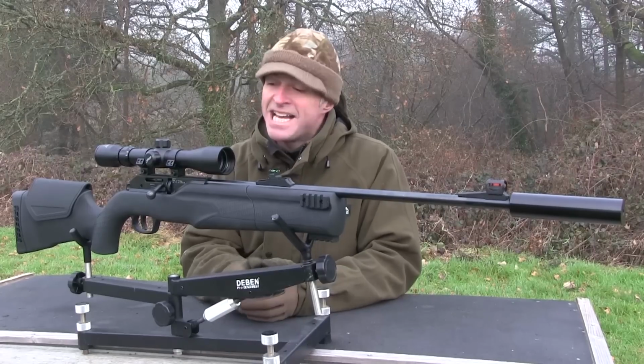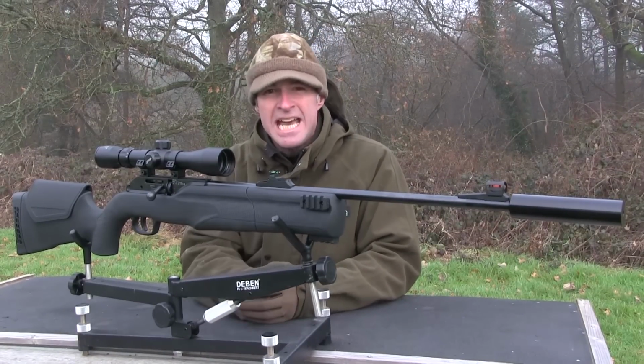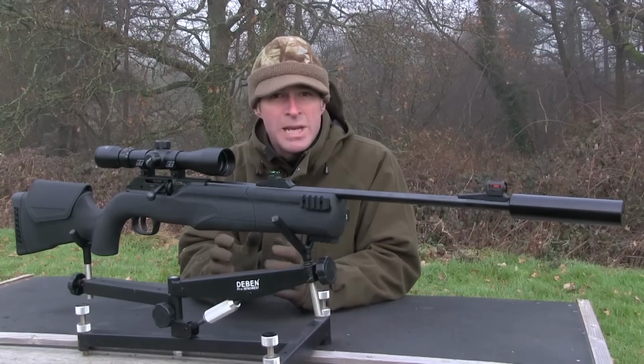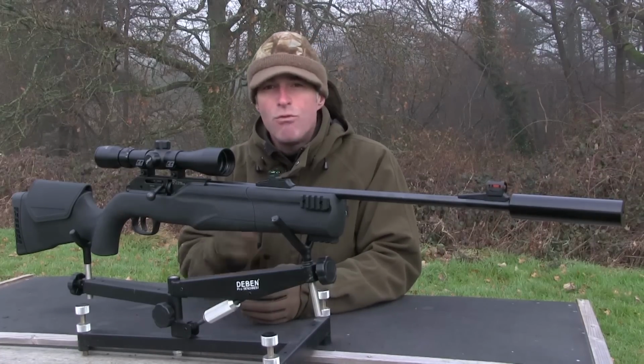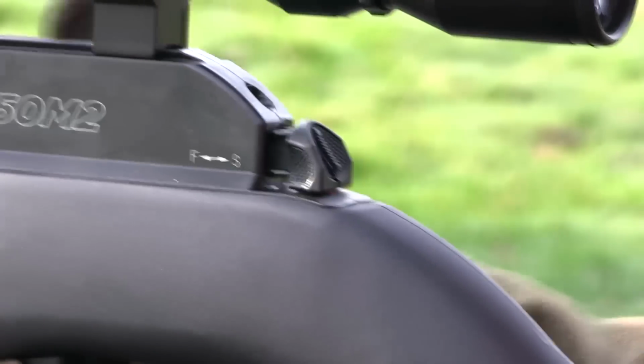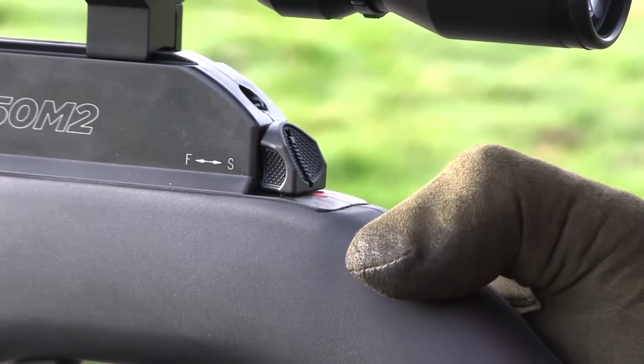There's a safety catch nicely positioned at the rear of the action. It's initially set by the stroke of the bolt, but you can reset it manually. It's safe when it's in the rearward position, and then you thumb it forwards, remembering to apply pressure to the central button when you're ready to take the shot.